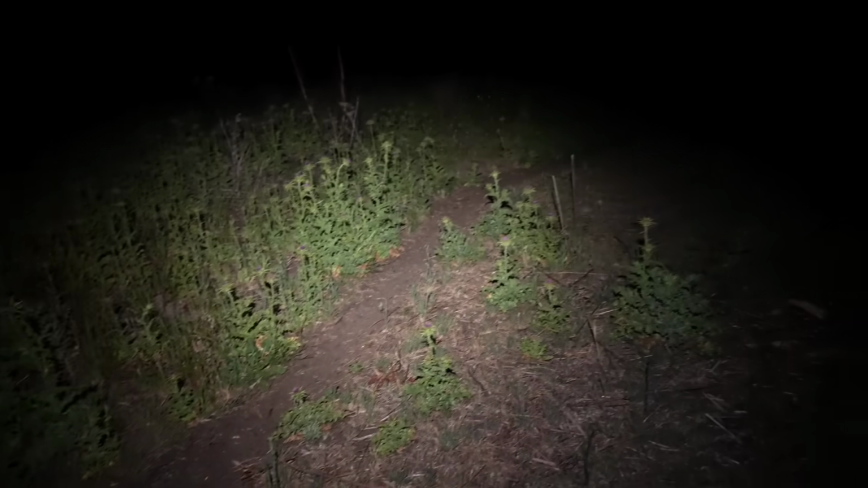No livestock down in here. That is an absolute pig highway. Have a go at it. Just back at the car now. That's been quite a walk, but well worth it.